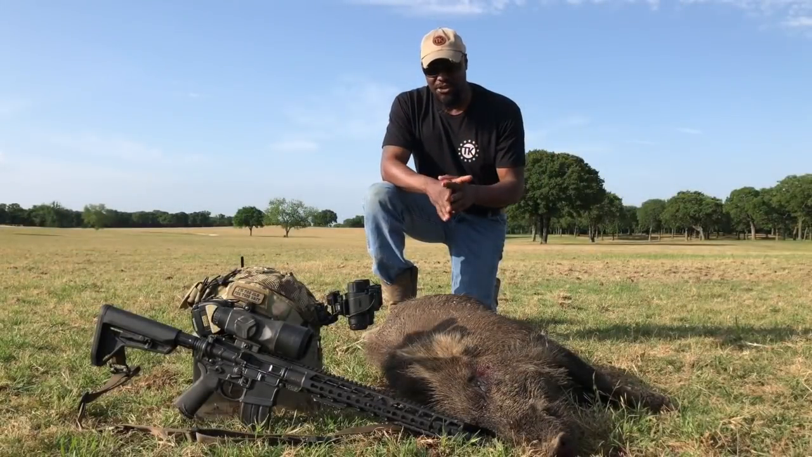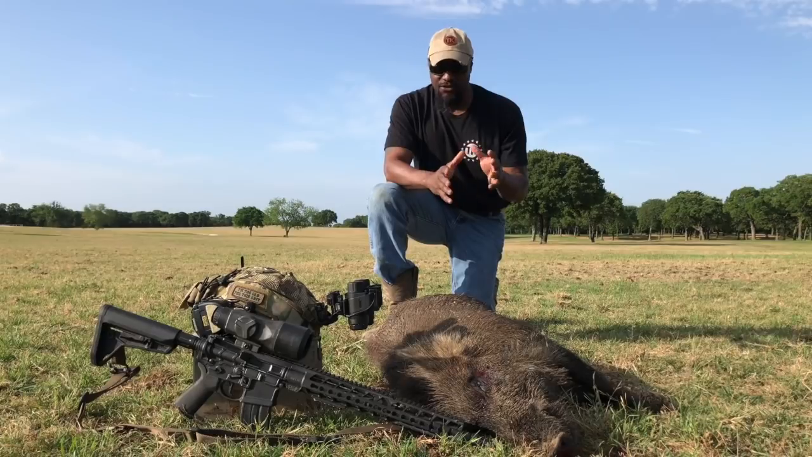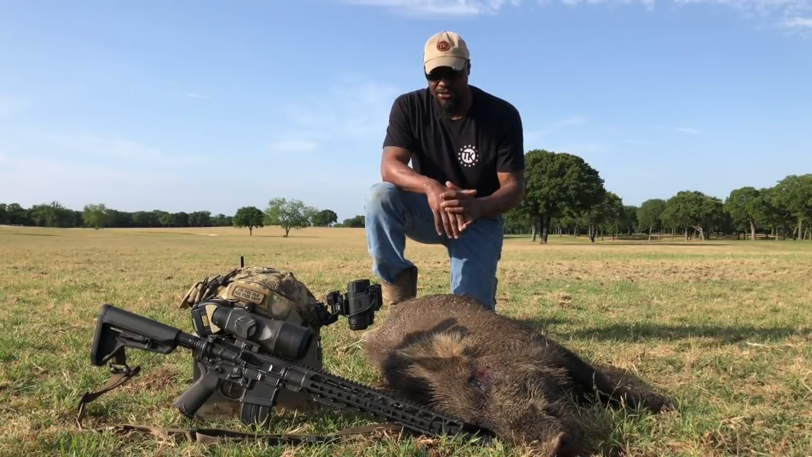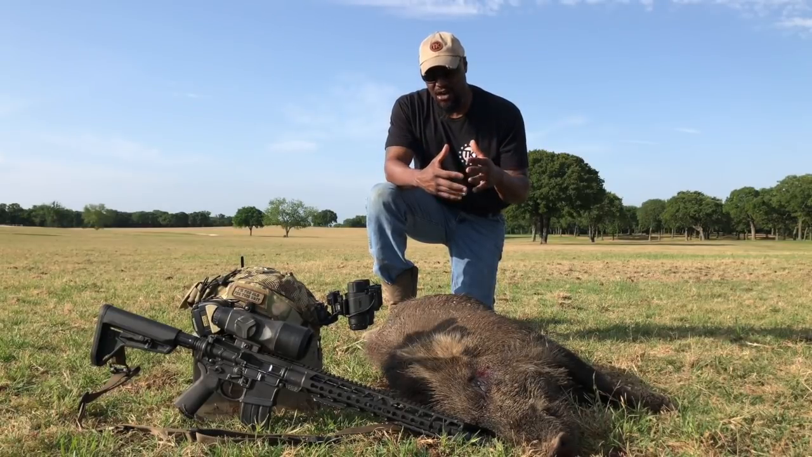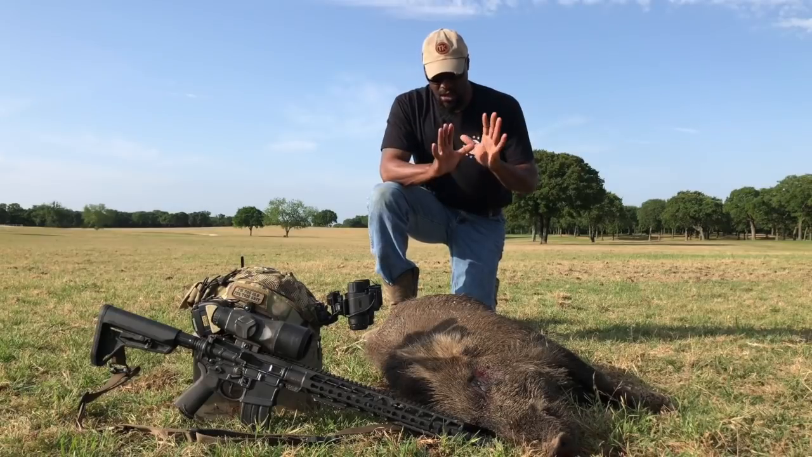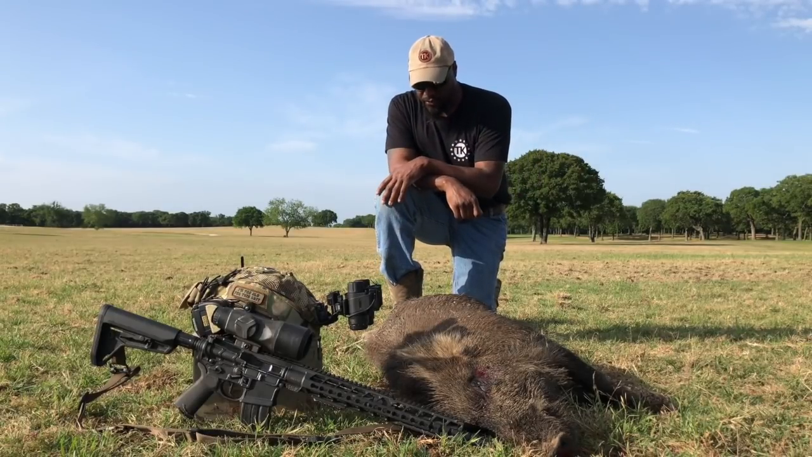It was difficult shooting through those trees. I was very, very comfortable around the cows and the calves because I knew exactly what I was dealing with. I moved in about 10, 15 yards, and the cows ended up getting up and working their way away from that pig. So the coast was clear.